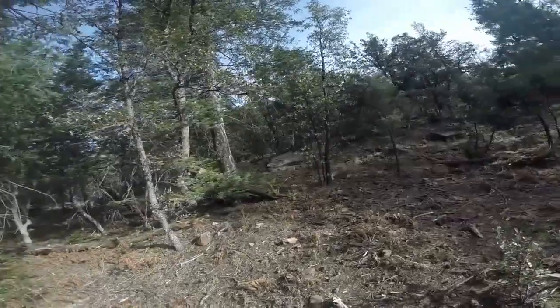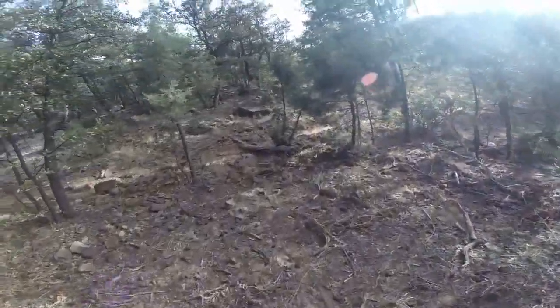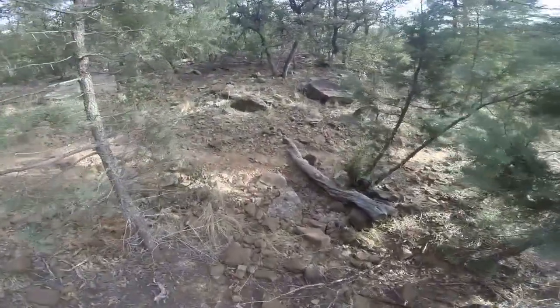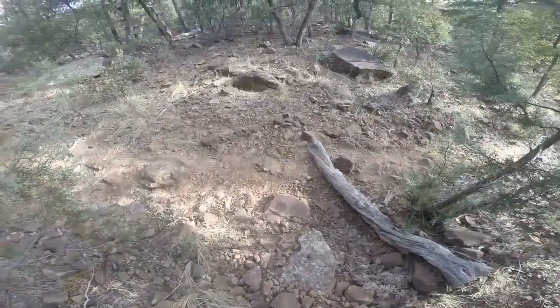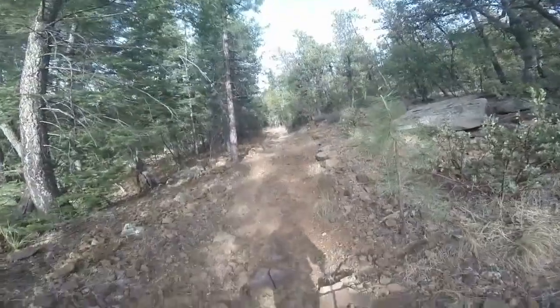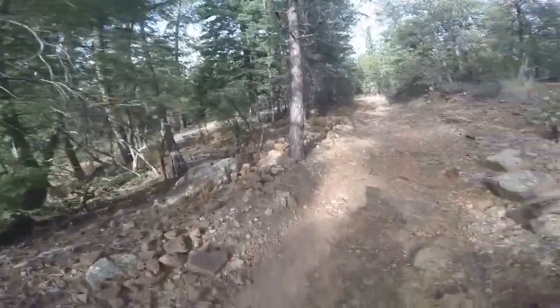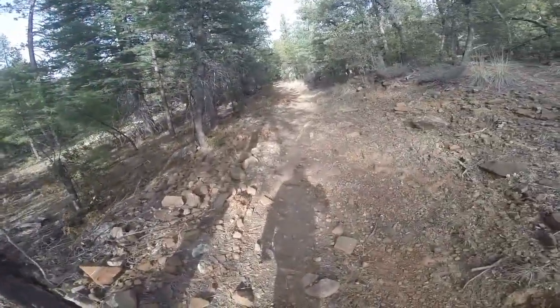Okay, looks like I found the main trail again here. And I just sidestepped going across a big log. Thought I had sprained my ankle for sure. Well, I did strain it, but I'm still walking, so I'm glad for a strong ankle.